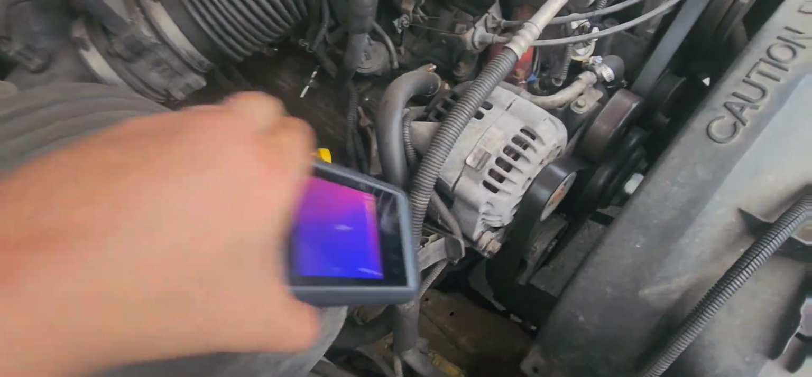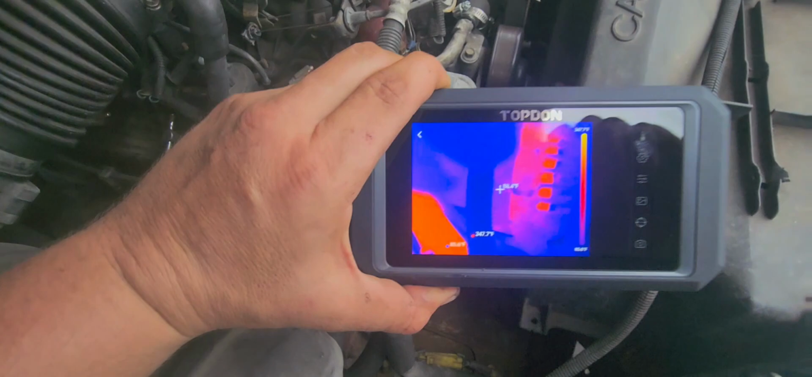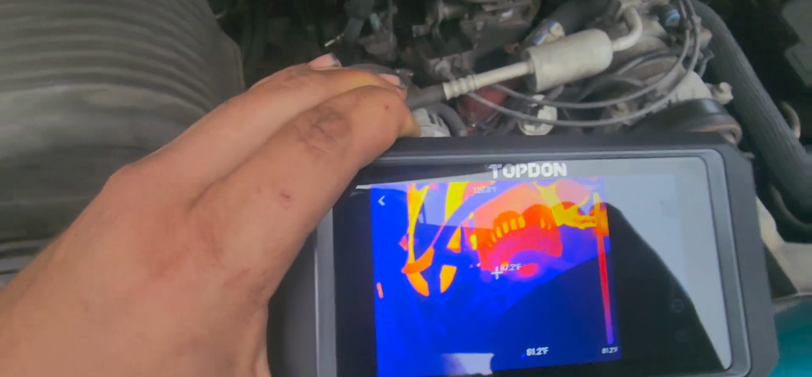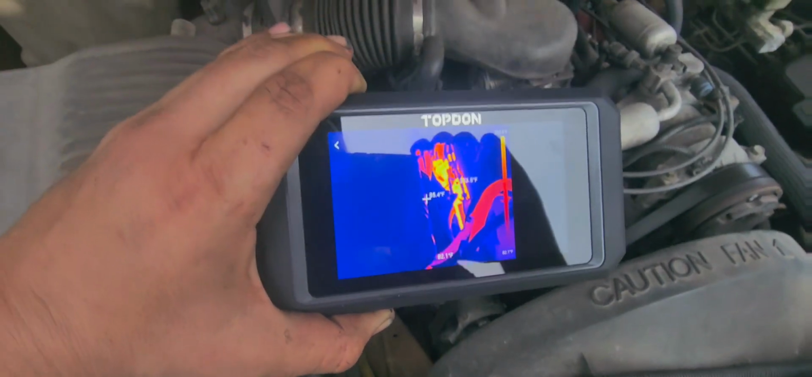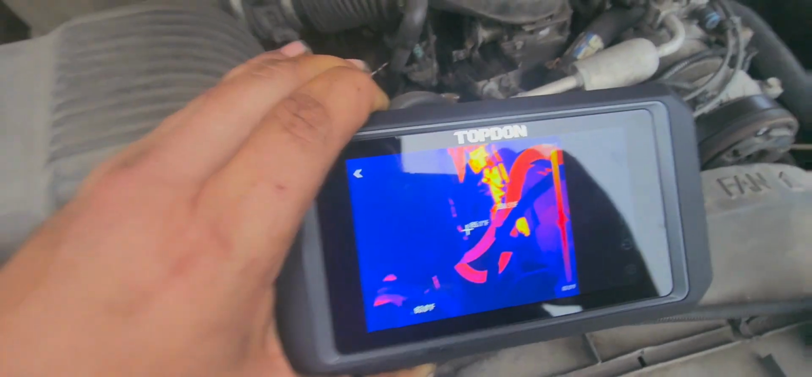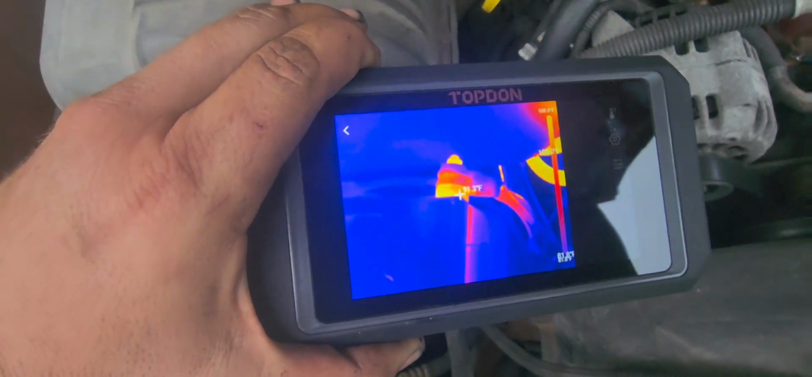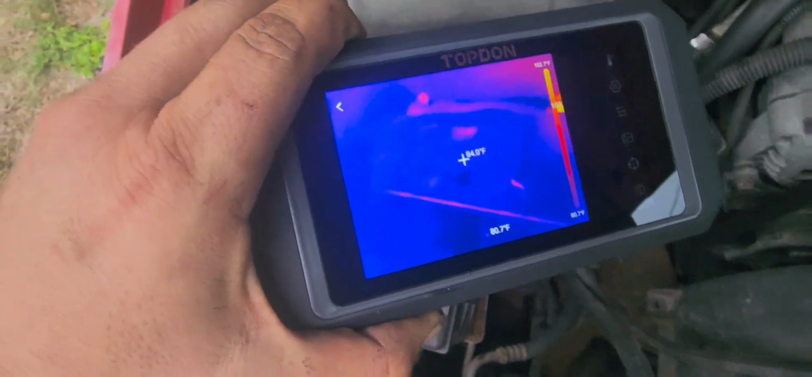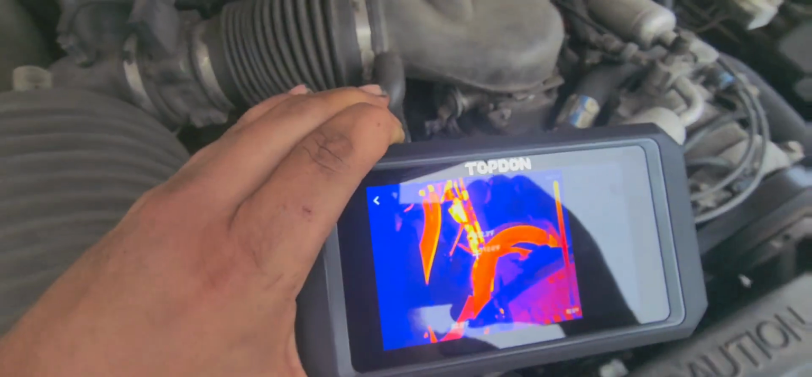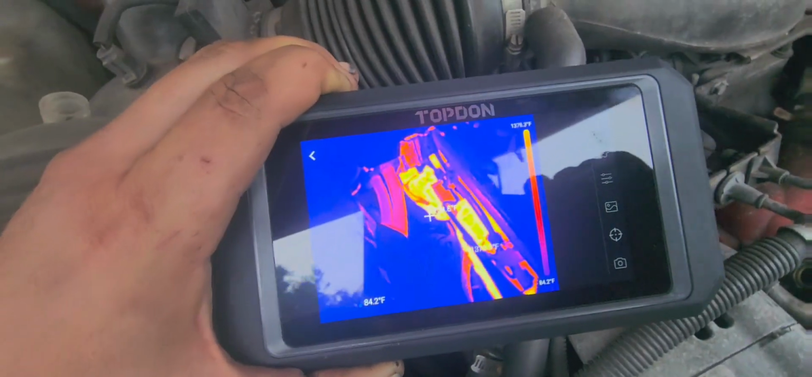Wouldn't that be fun if it just went right into the fan? That'd be a real tool review right there. Kind of a neat thing, guys. I mean, granted, I'm not going to drive it because I just cracked open a beer and probably going to crack open several more. It's definitely cool how detailed this is. It's pretty clear. I can't complain with this so far, guys.